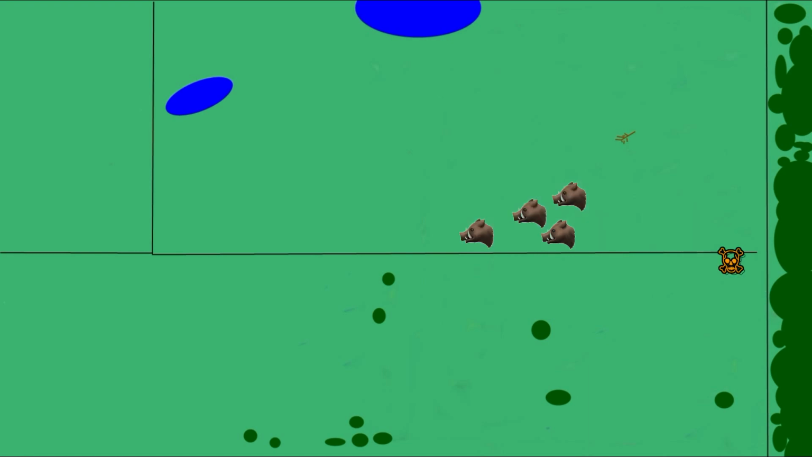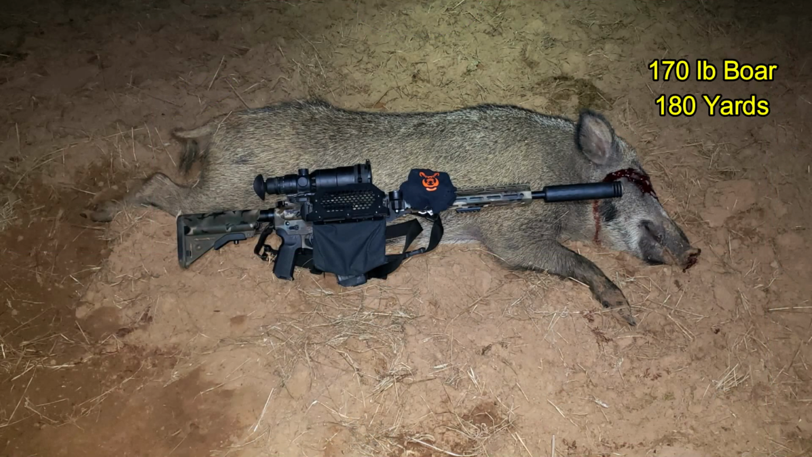Forgot to get my recorder on, but here's a graphic showing how things went down. I shot the first hog at 180 yards. Some of the hogs ran in this direction, some ran this way, and of those running this way, I picked up one at 140 yards, 100 yards, and 130 yards along the fence. Also took a couple shots at faraway hogs that did not connect.